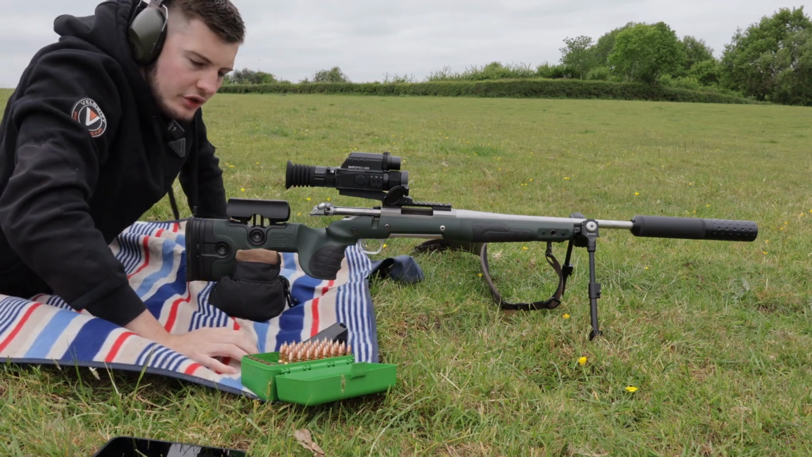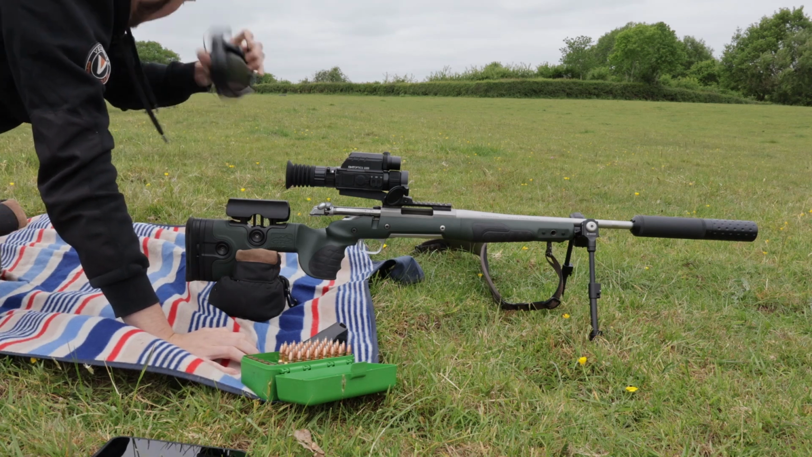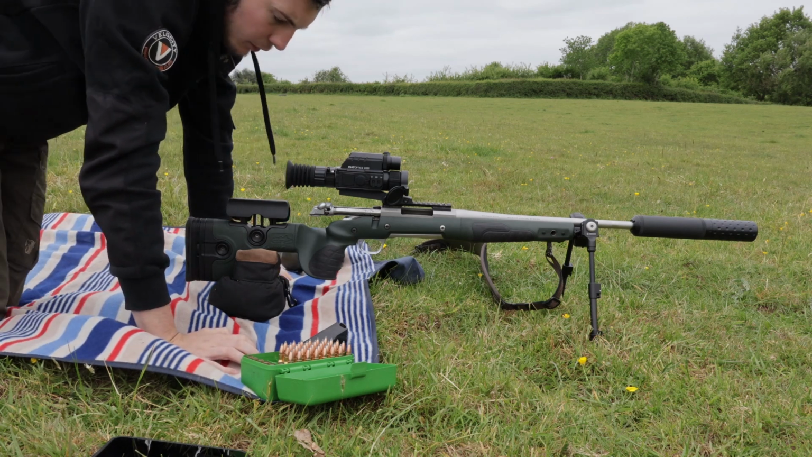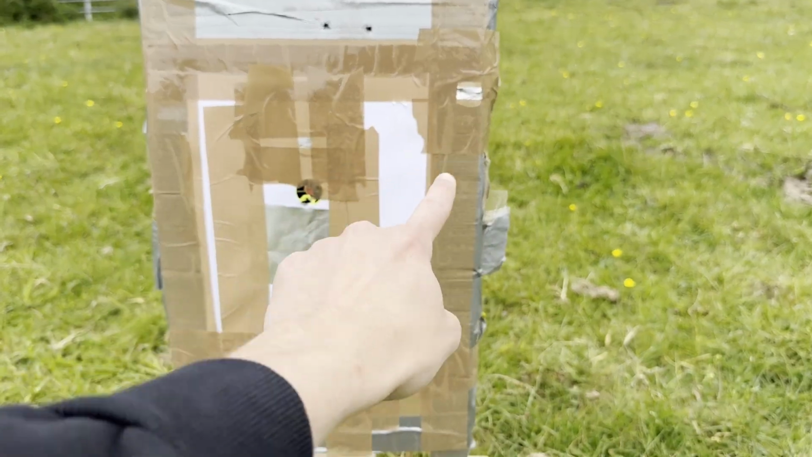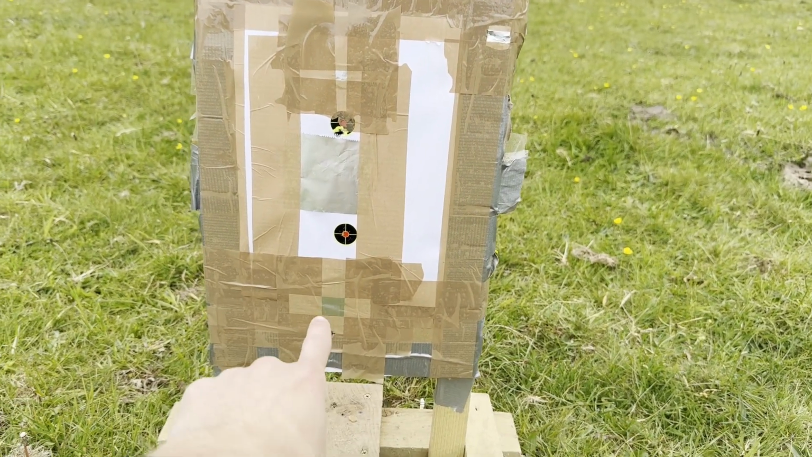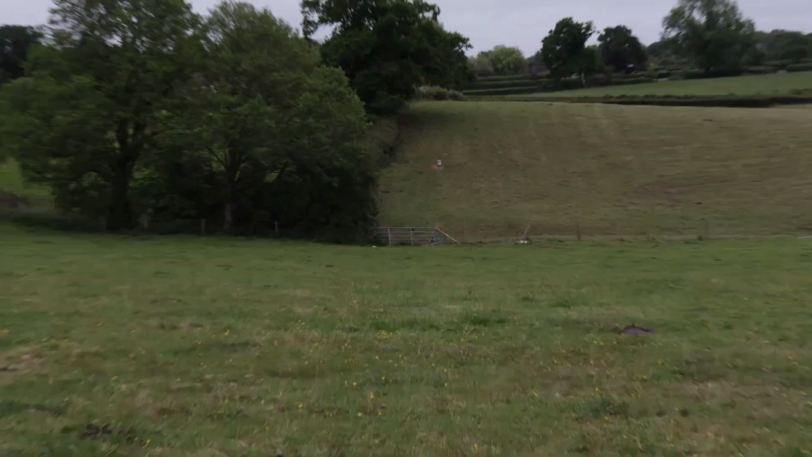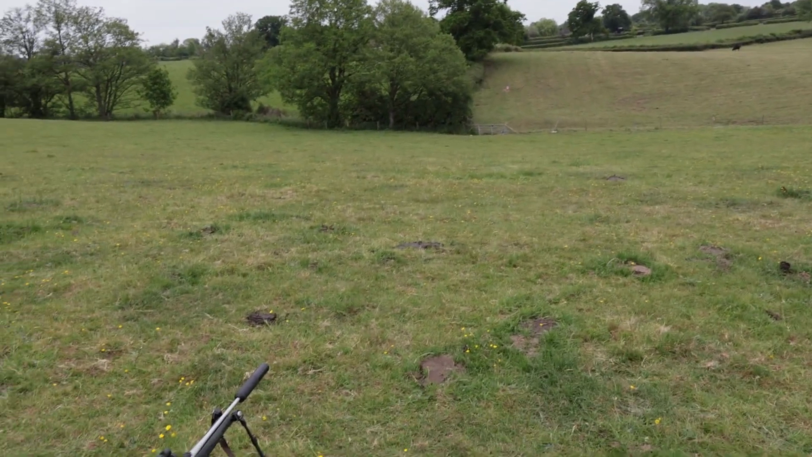I think for 3 shots, that's not too bad, considering it's something new, and I've never done a day-night optic like this with dual lenses. Back down here, obviously we froze it there, did the adjustment up to there, and then 90 meters now. You can see the target down there. So let's have a look and see what it looks like.